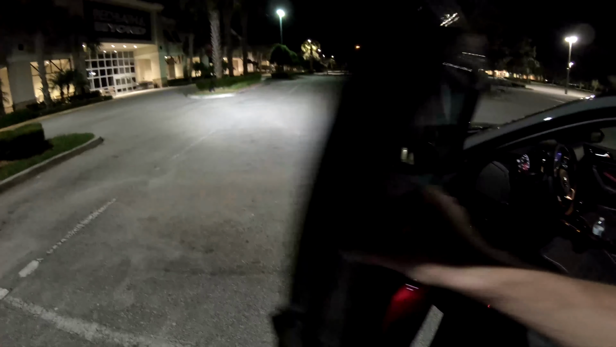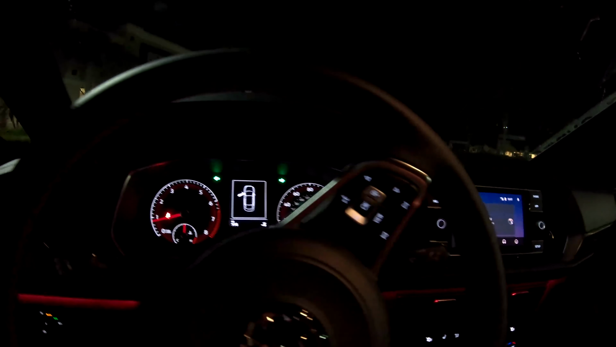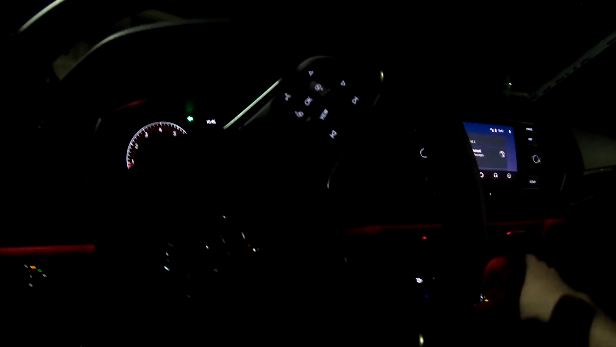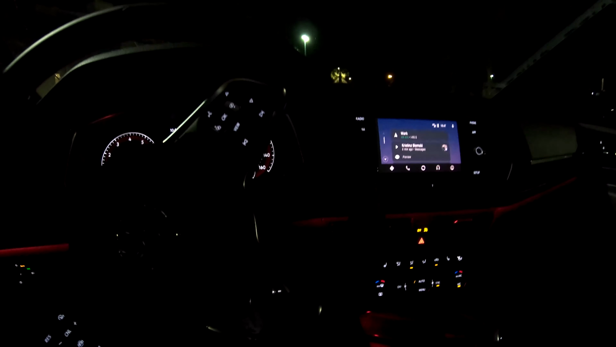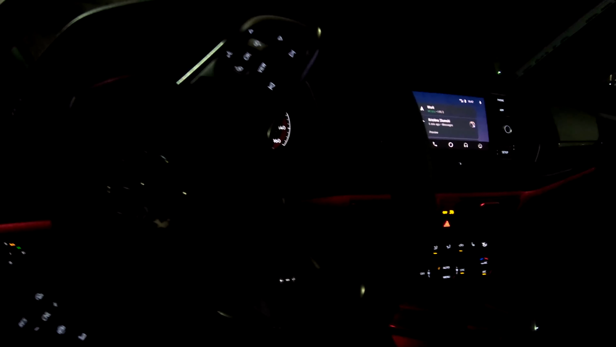Again, I'm really enjoying this car. If anybody has the opportunity to get one of these cars, and you're looking for a GTI but you have a family and want something a little bit more practical, I would definitely check this car out. This is definitely not a car to be overlooked, especially the GLI.